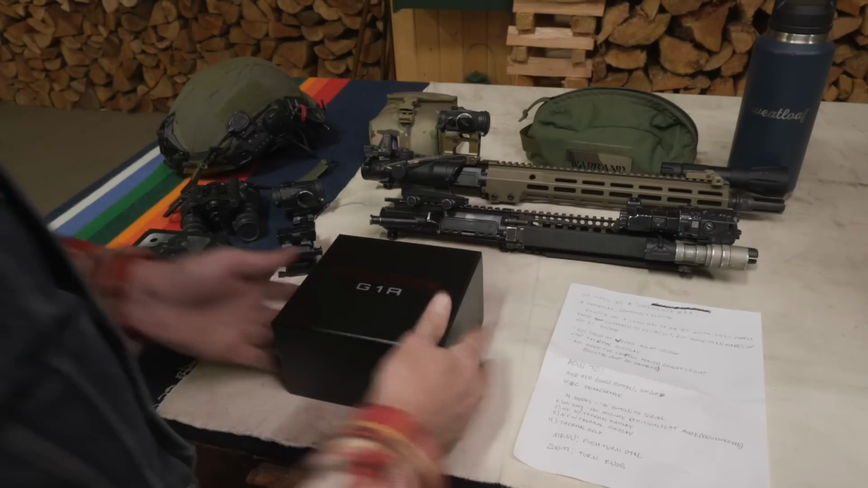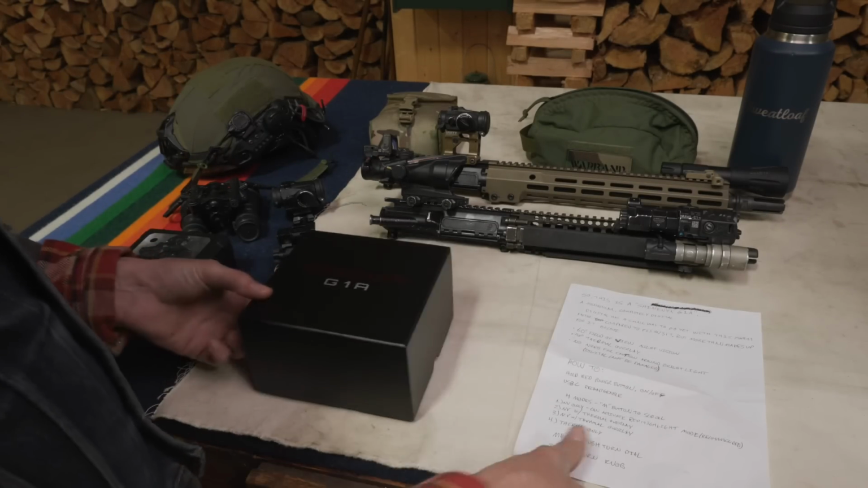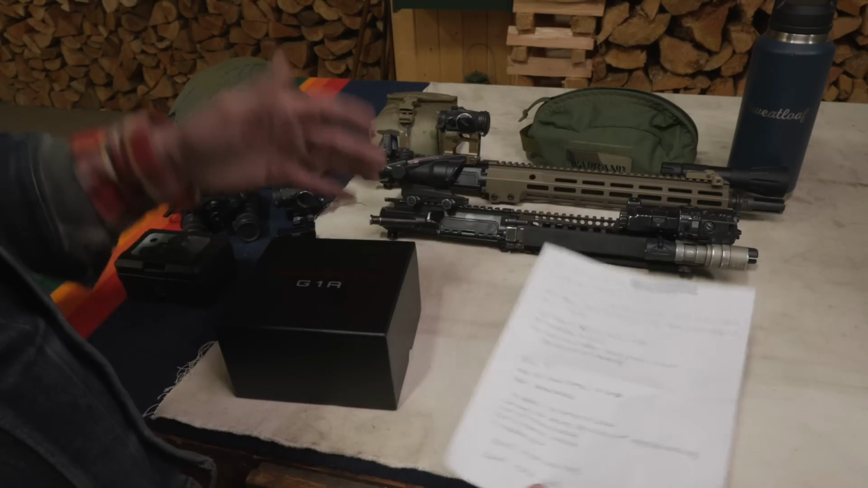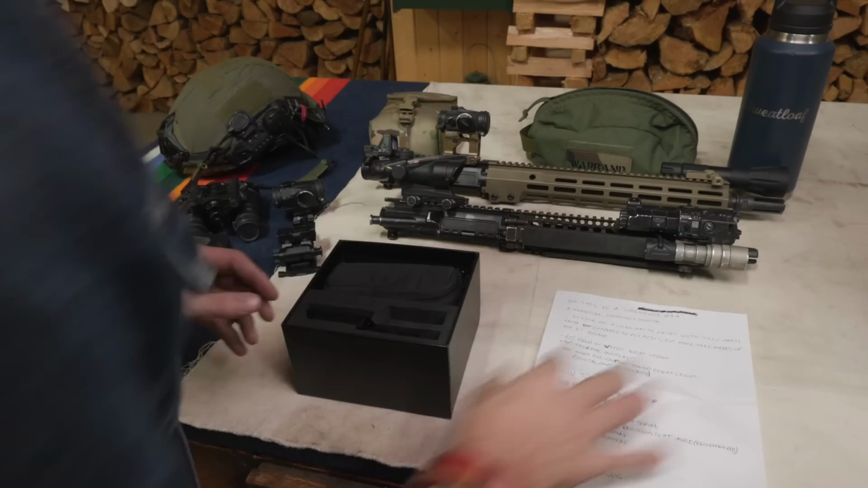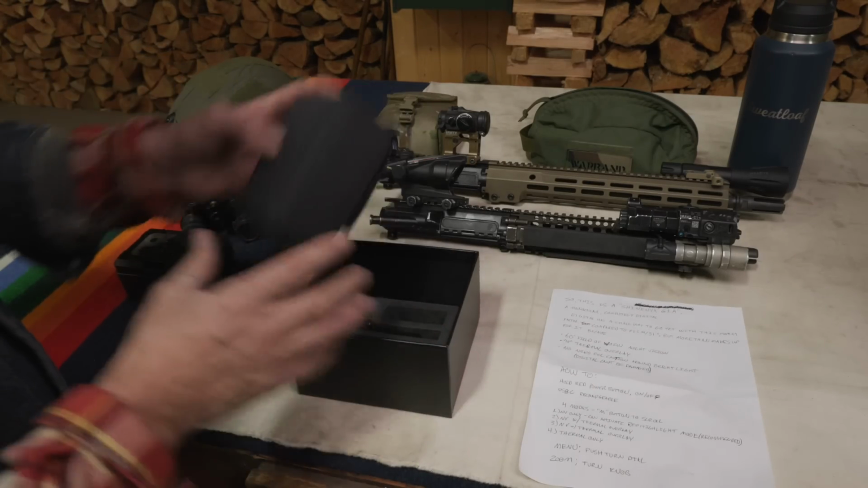So let me unbox it here, show you what's inside, and then we'll get to work and do a little testing. This is the Shinenyx G1A, and it costs $4,200. Mr. Overton's actually done a really nice summary of the pros and cons of digital versus analog. And if it hasn't already, it's about to eclipse the analog stuff. This is made in China, but it's very high quality.